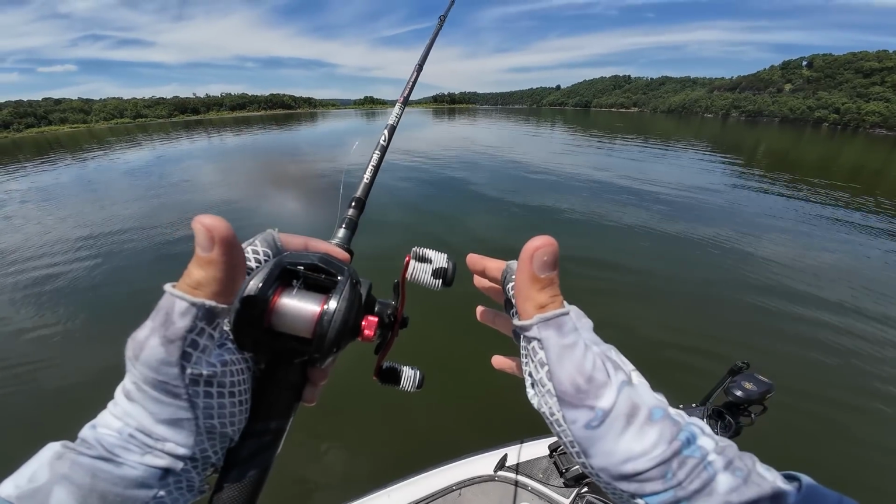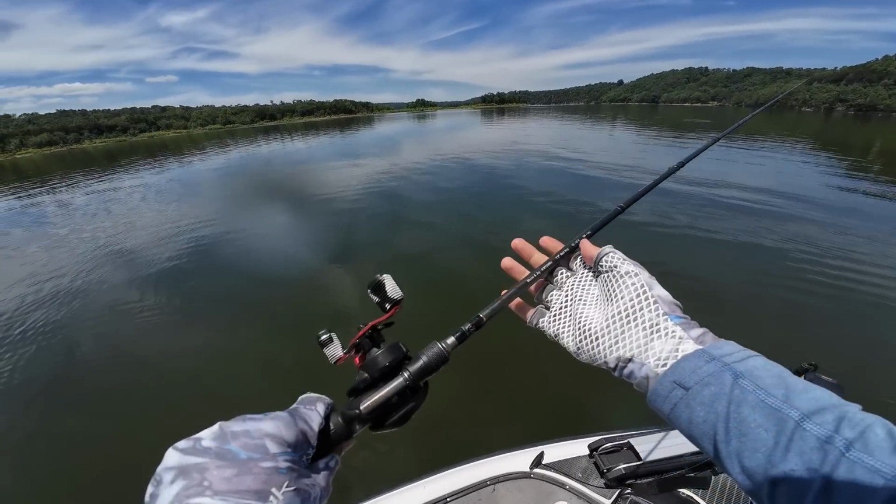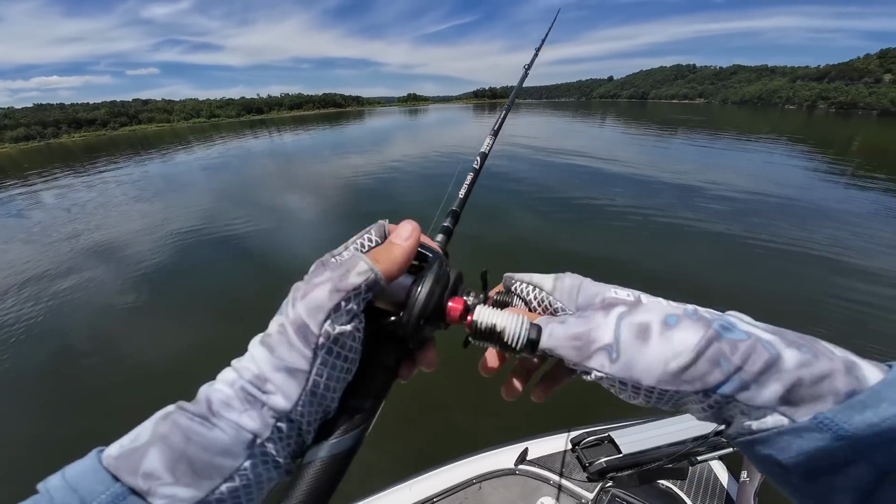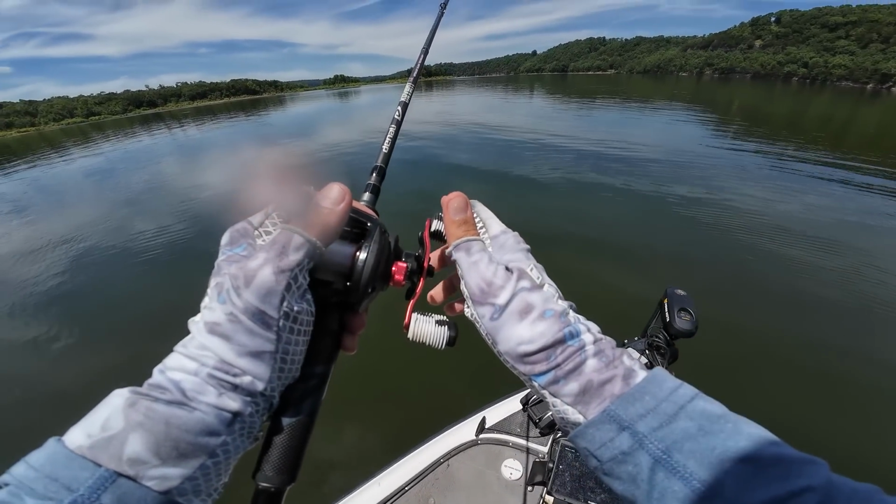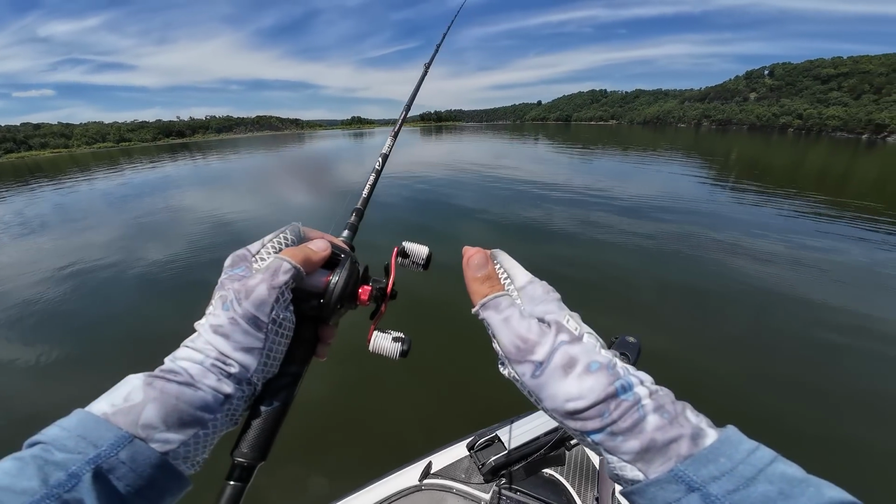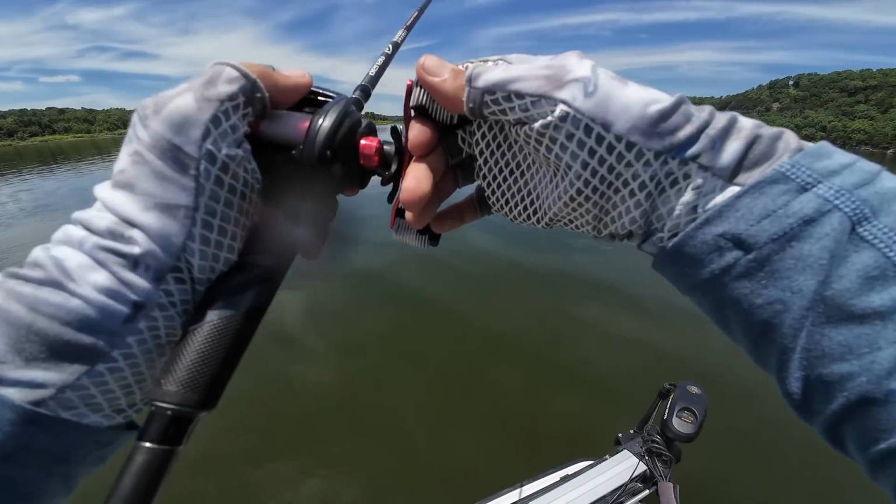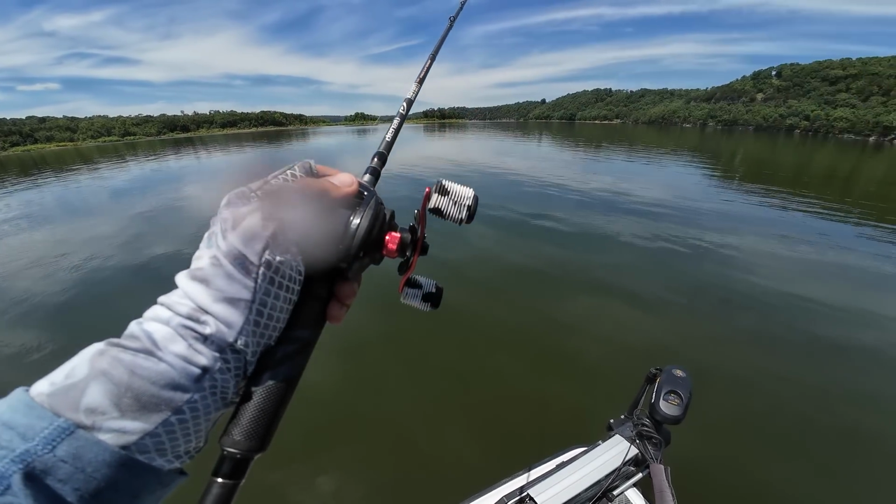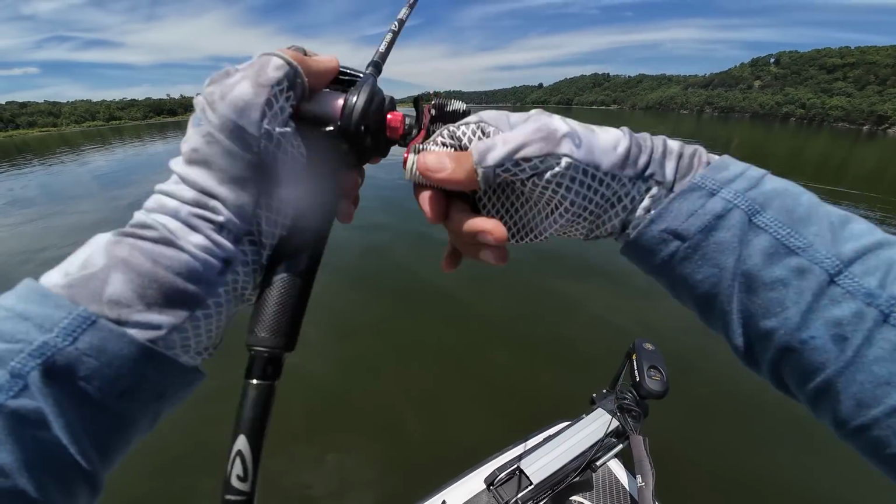As far as my gear goes for this bait, I'm just throwing it on Denali's 7'2" medium heavy power, fast action baitcasting rod with 12-pound fluorocarbon line. I feel like 12-pound fluorocarbon is really important with this. It allows that bait to fall a little more naturally. And again, try to keep that bait above the level of those fish. If it's getting down below them, I don't feel like this bait is nearly as effective. They have to come up to get it.